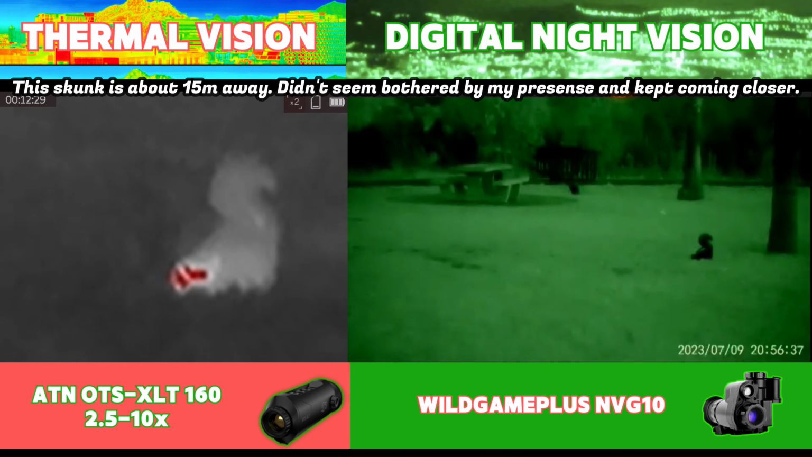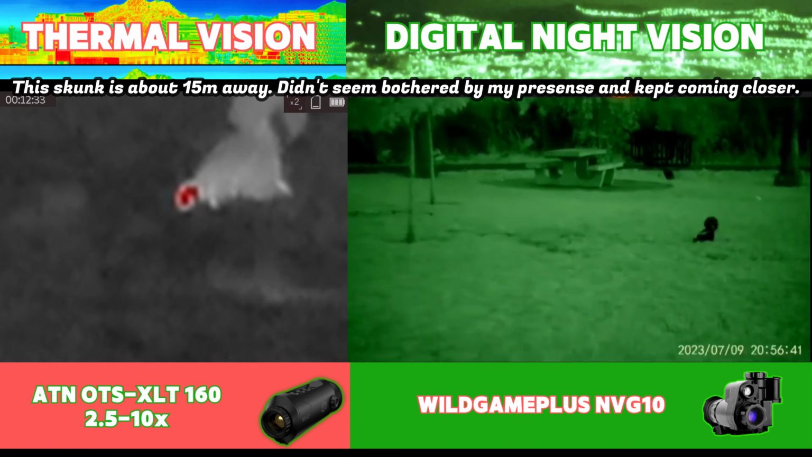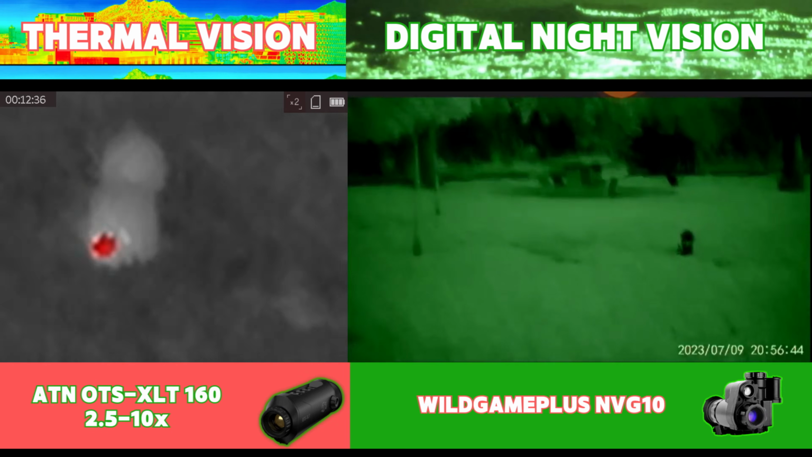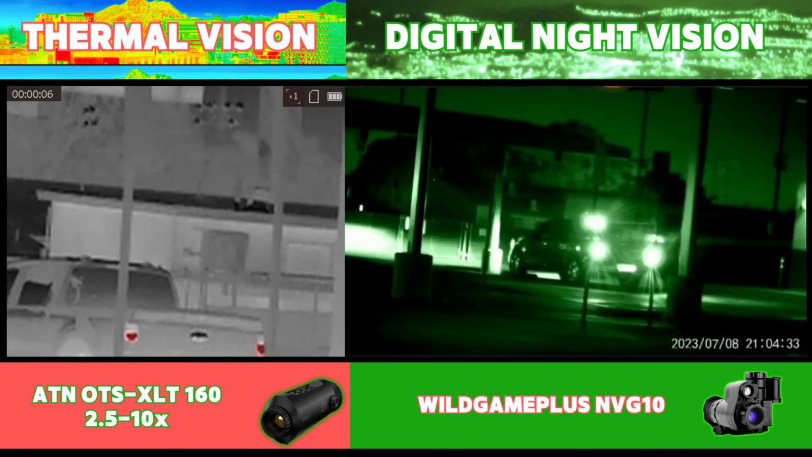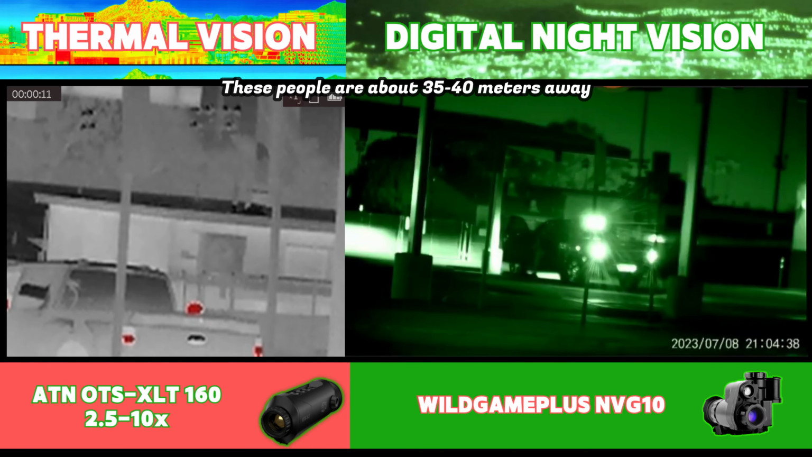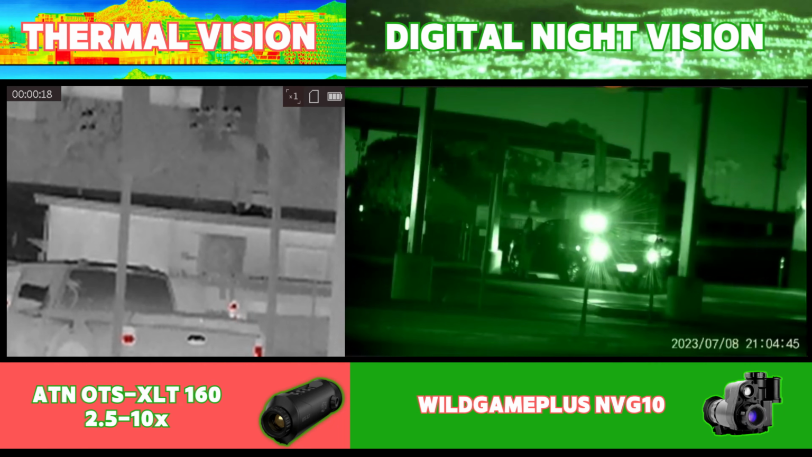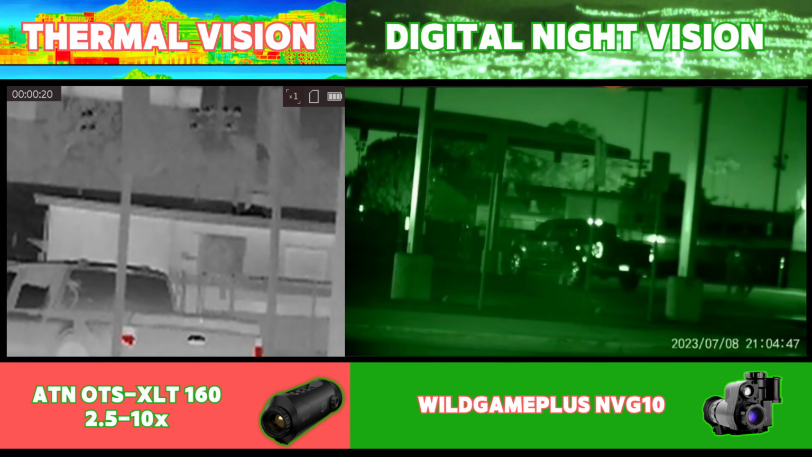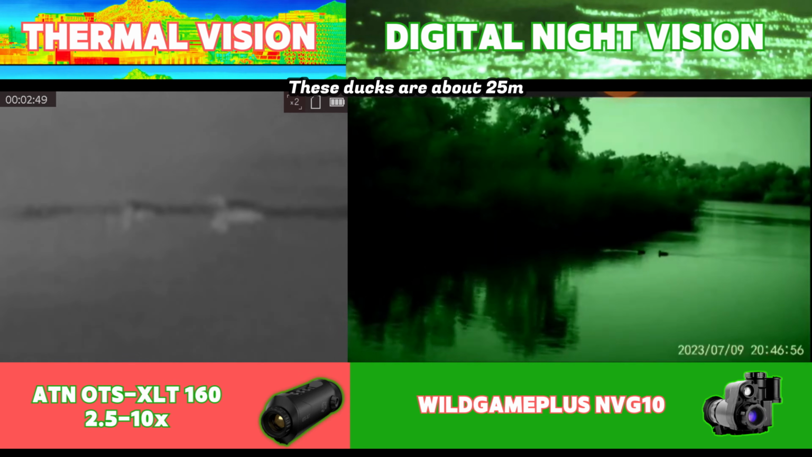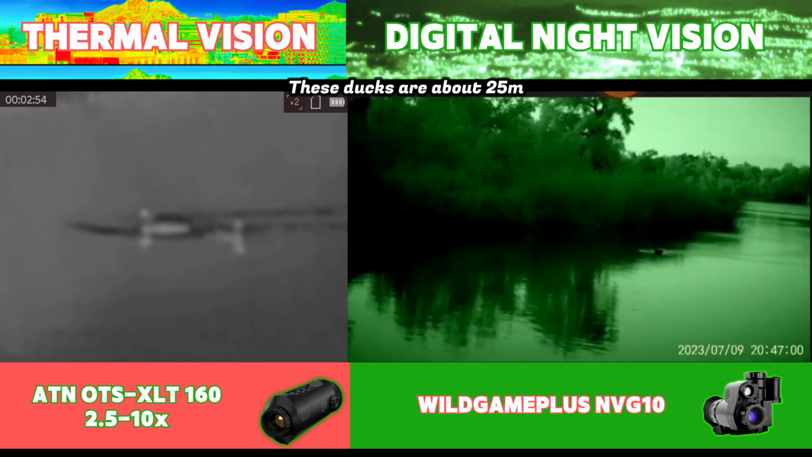The NVG10 monocular is an infrared setup and relies heavily on either ambient lighting or supplemental infrared lighting, and generally provides higher detail and resolution compared to thermal monoculars, offering a more familiar visual experience. Digital night vision technology primarily relies on amplifying available light and not on highlighting the contrast in sources of heat, so it might not be as effective at detecting living things as thermal monoculars, especially as ranges increase. However, this setup in particular does have a wider field of view and is very well suited for close range environments, and is going to be dominant over thermal in short range and competitive in mid ranges as well.